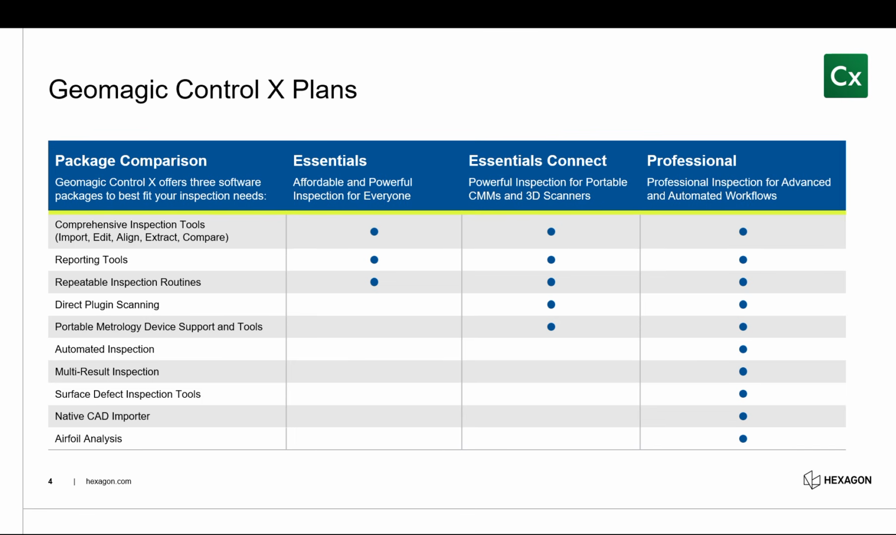As you might be aware, again, with the RE Lab, we can scan directly into the software, but you just need to upgrade from Essentials to Essentials Connect. Along with that, you also have portable metrology device. So if you have not only a handheld, like an ARM-based scanner, that is also really useful for Essentials Connect.